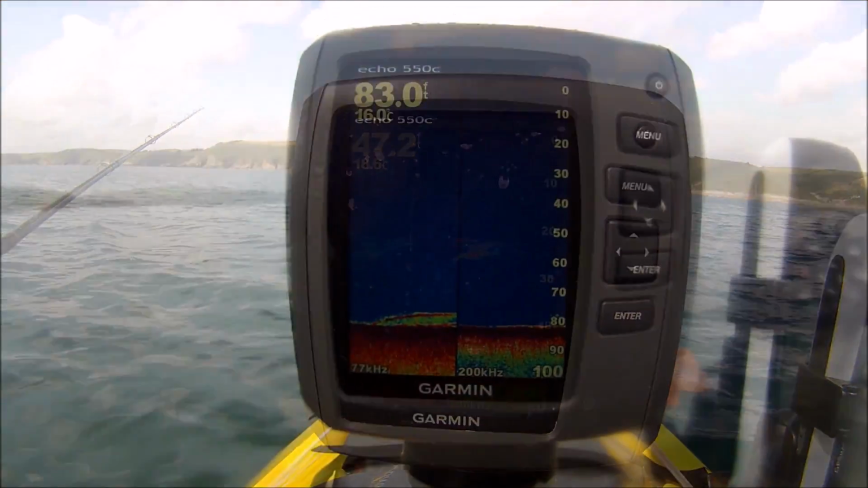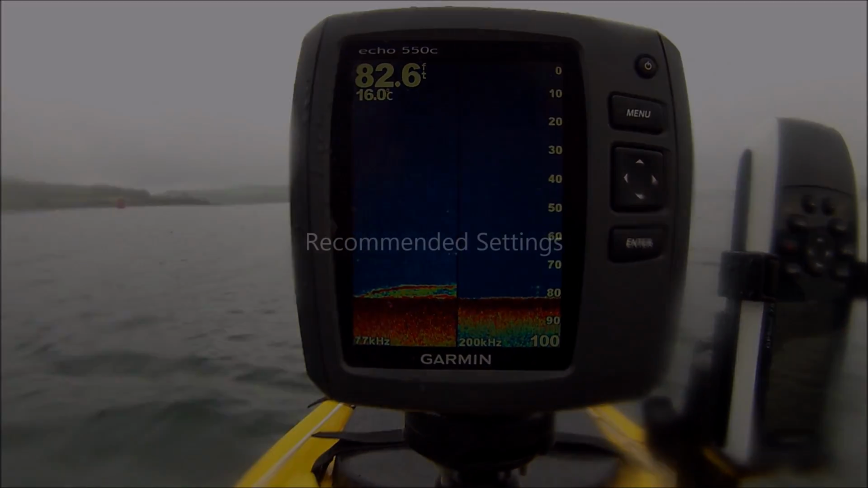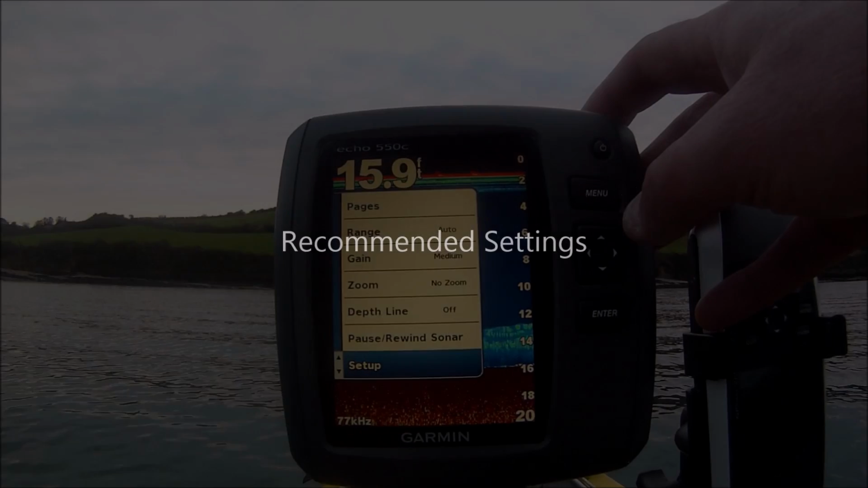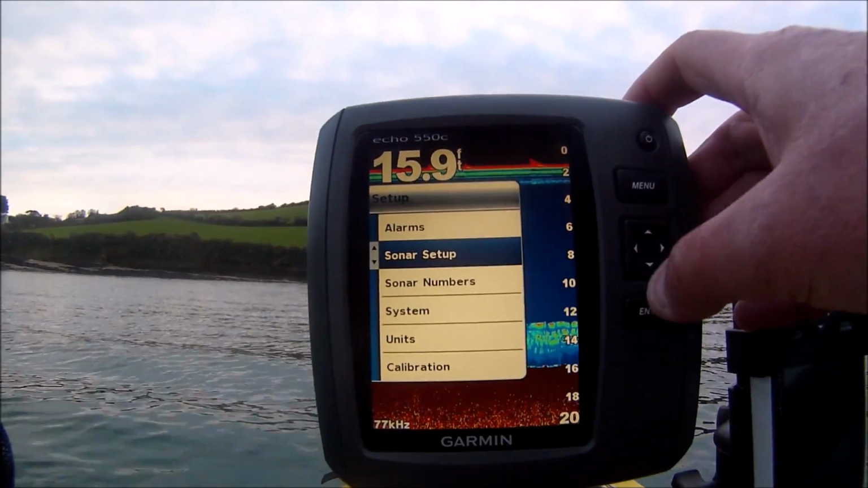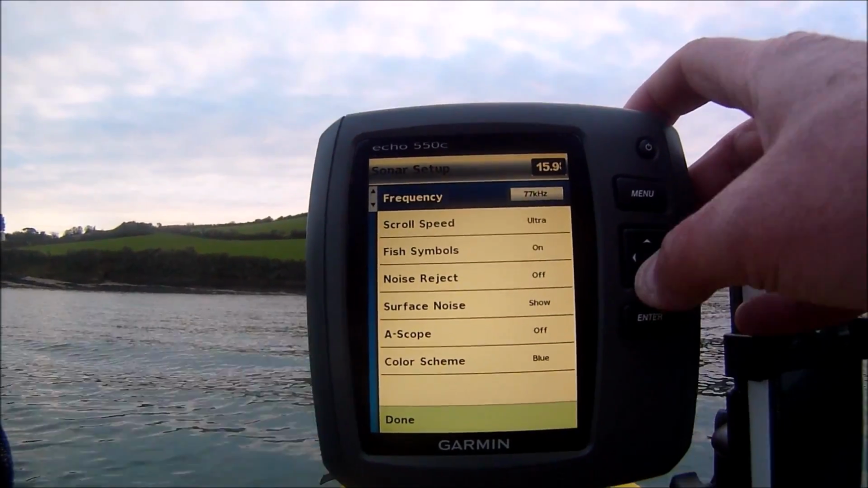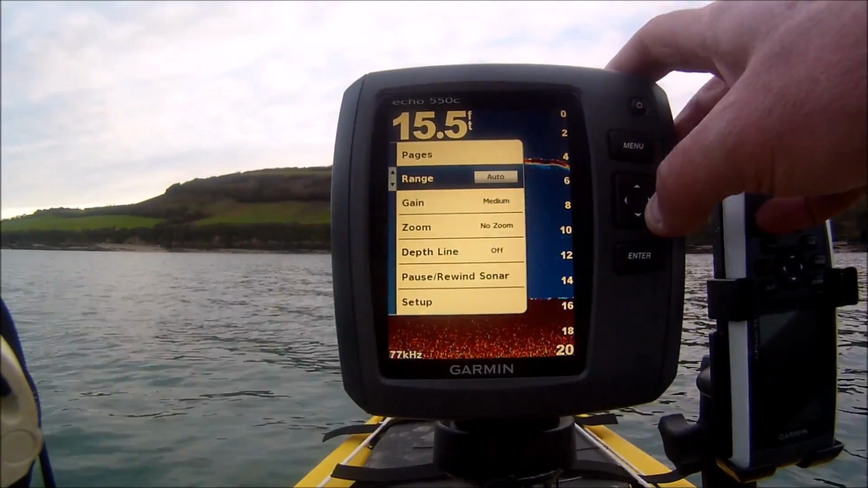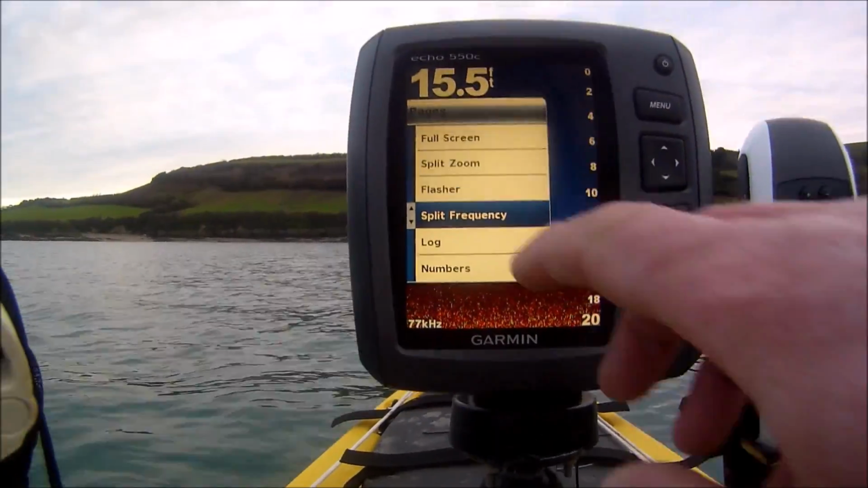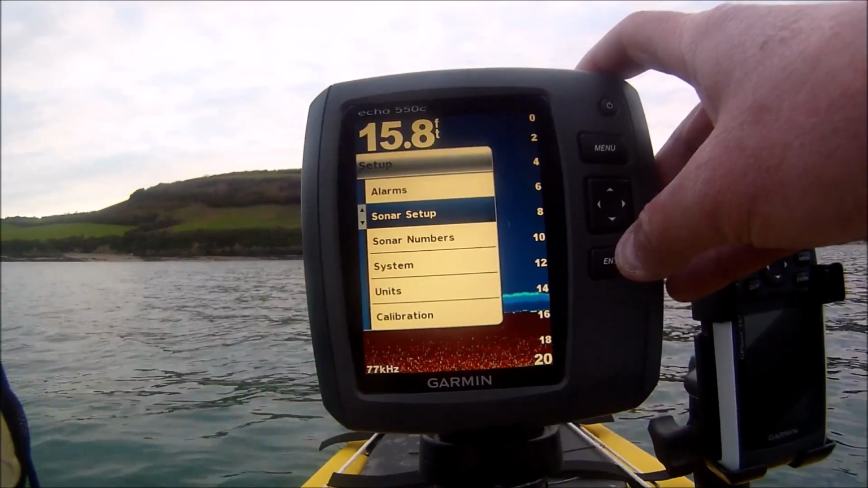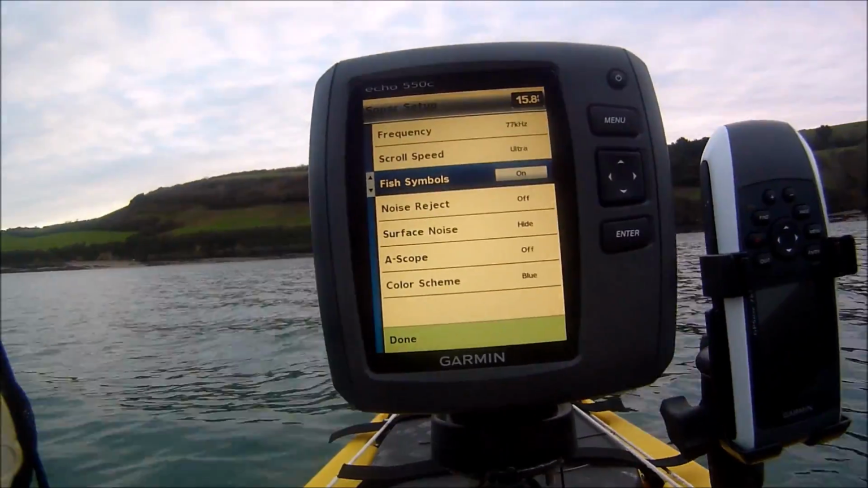Before we look at identifying structure and fish, let's look at some settings I would recommend. Fish finders have many settings you can learn via the user manual, and if you want to, you can use those settings to customize the finder for the type of fishing you do and the locations you fish. Most of the settings on my finder are set to auto or default. However, the following are a couple of settings I would recommend, one to use and one not to use.